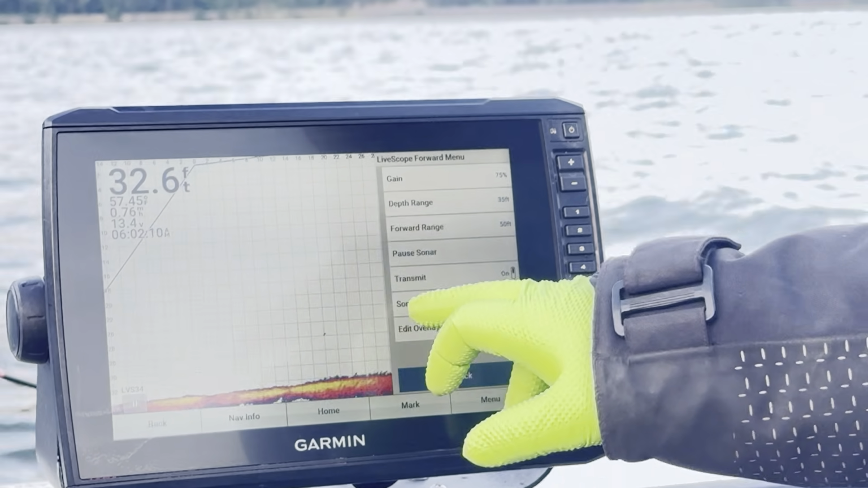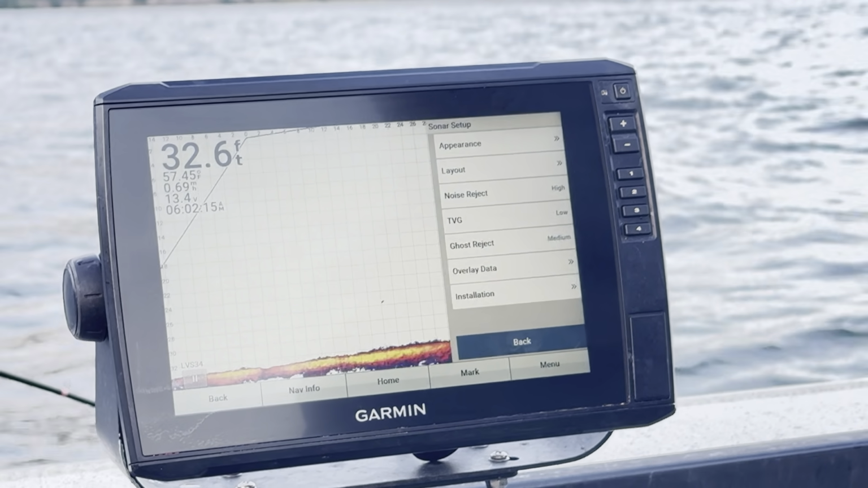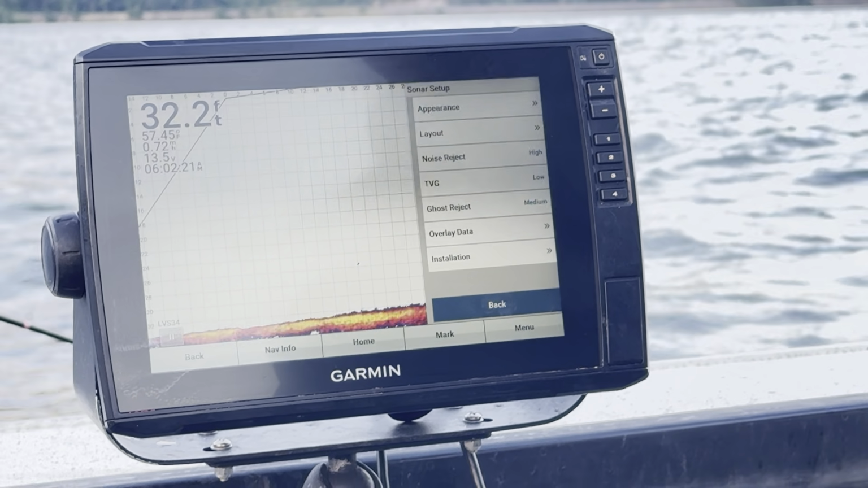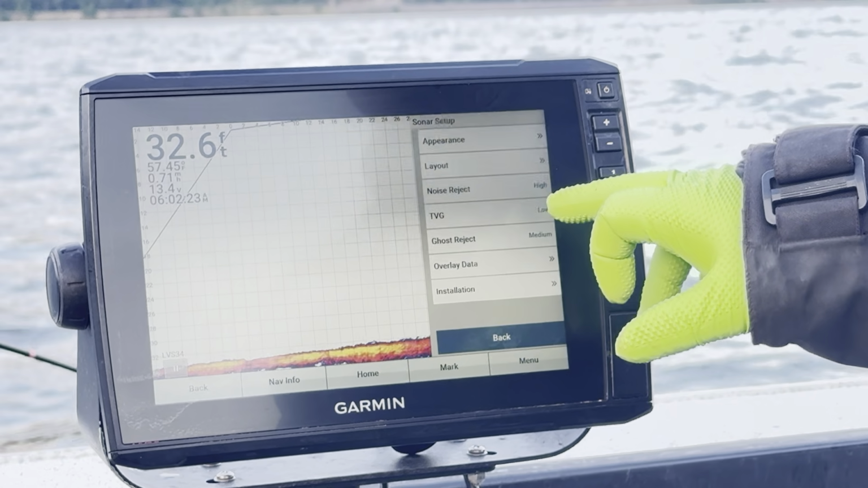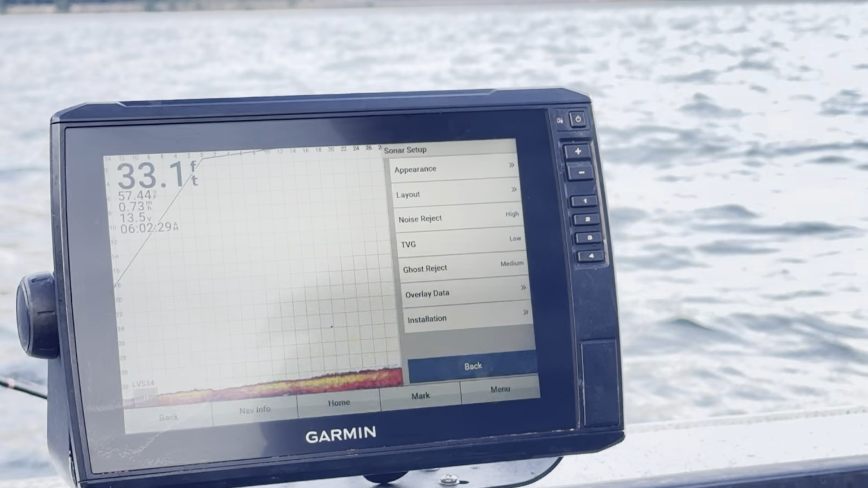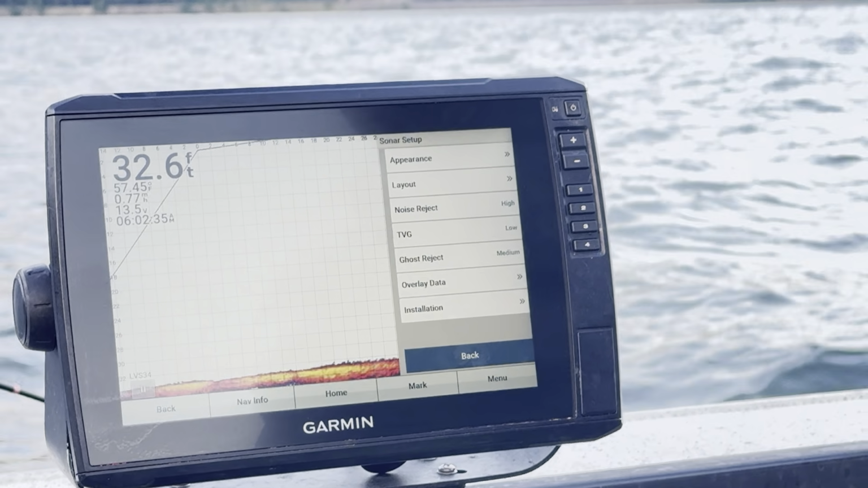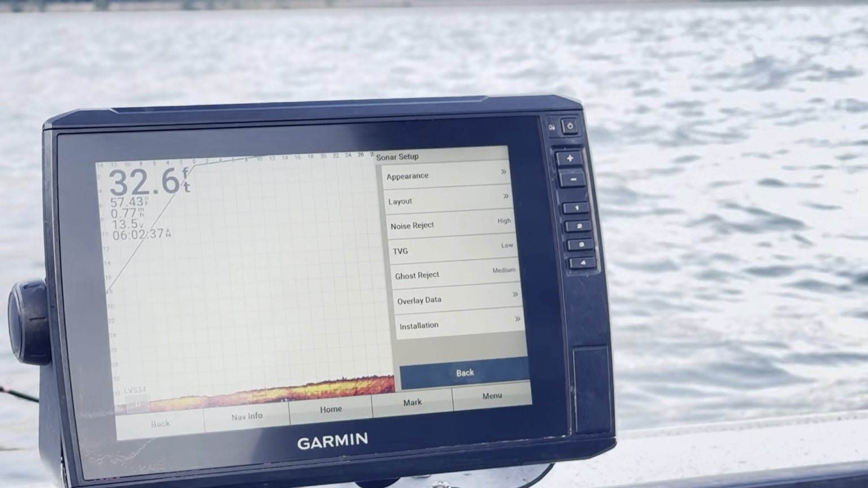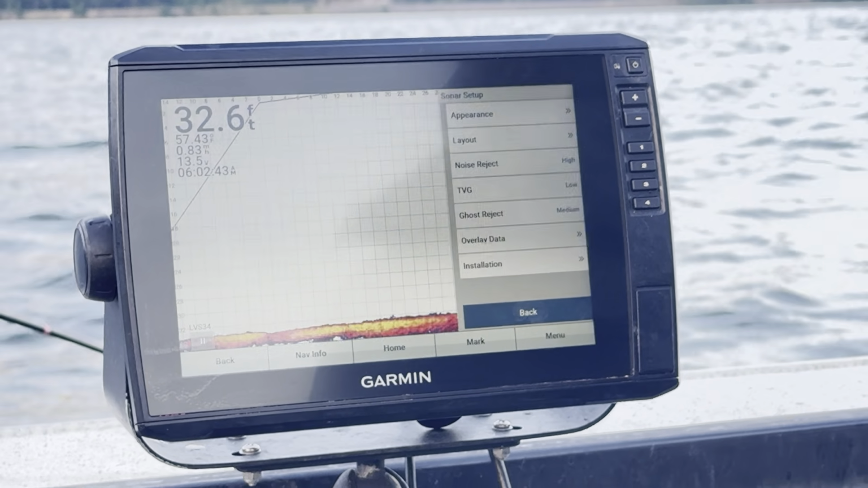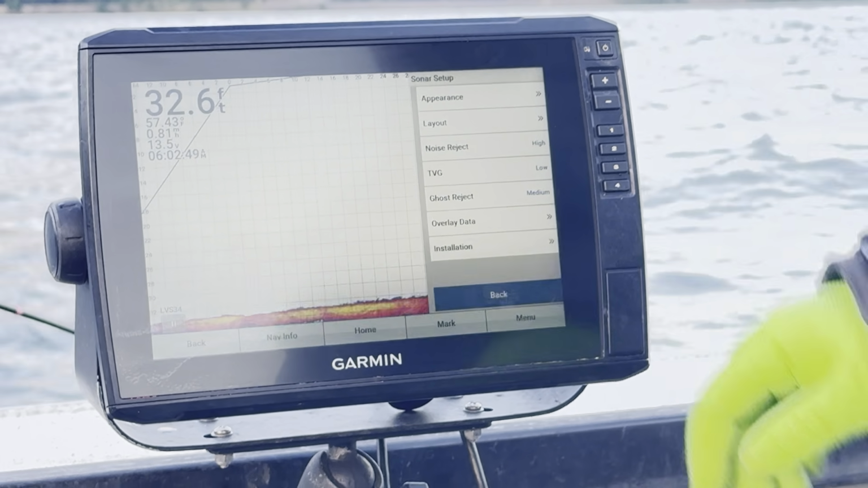and then we go into sonar setup. Now this is where you're going to really clean up that screen and make it nice and clear. So your noise reject, to reject all the noise off the surface and things, I got set on high. You can play with that between high and medium. High works really good for me. The TVG, I have that set on low. And then the ghost reject, which helps really get rid of those sunbursts going through the water, especially in the morning as the sun's coming up, and you get all that glare off the surface. The ghost reject I have set on medium.